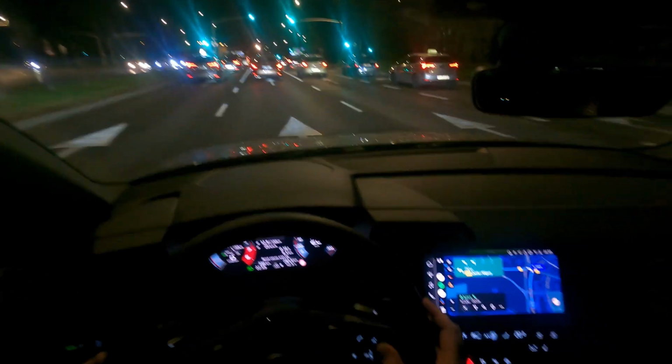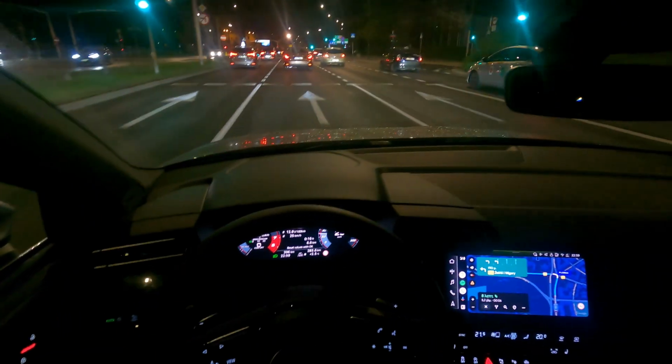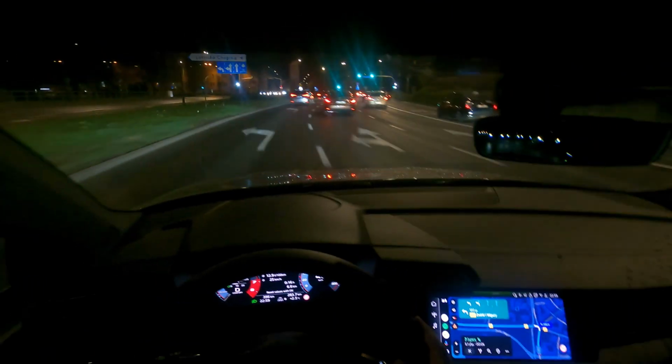One of the things that you need to know, that I've read in other reviews as well, is the infotainment system. It's not very responsive, at least with Android phones.